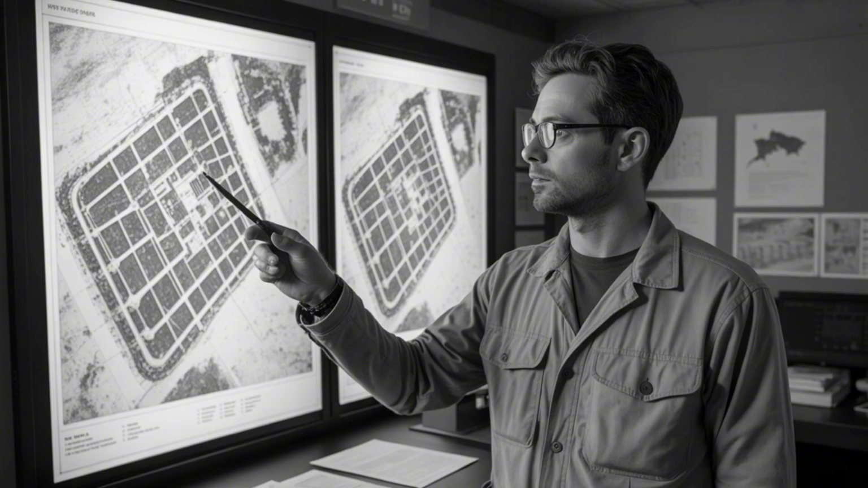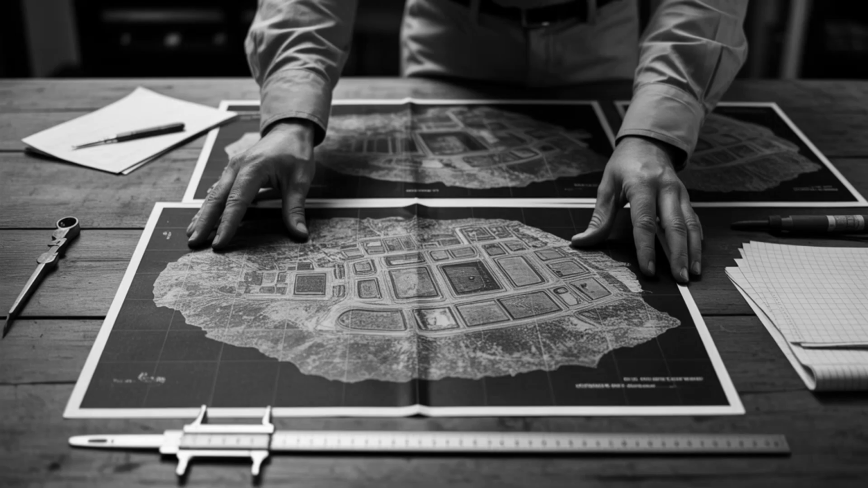LiDAR can't tell us what happened. It can only show us what's there. But what's there demands explanation beyond the comfortable narratives we've constructed. These weren't primitive peoples gradually building towards civilization. These were sophisticated urban societies with advanced knowledge that suddenly ceased to exist. The question isn't whether lost cities exist beneath the jungle.